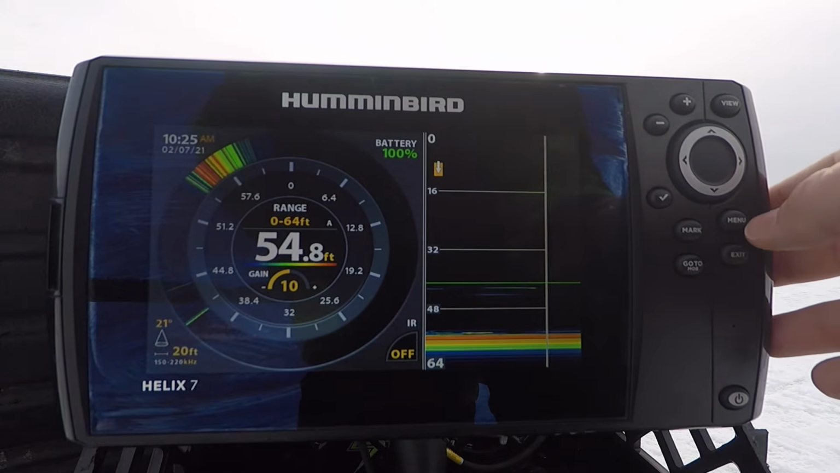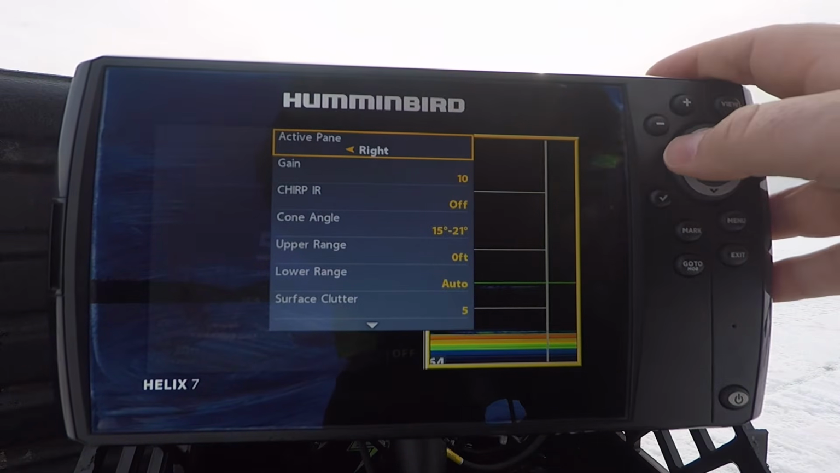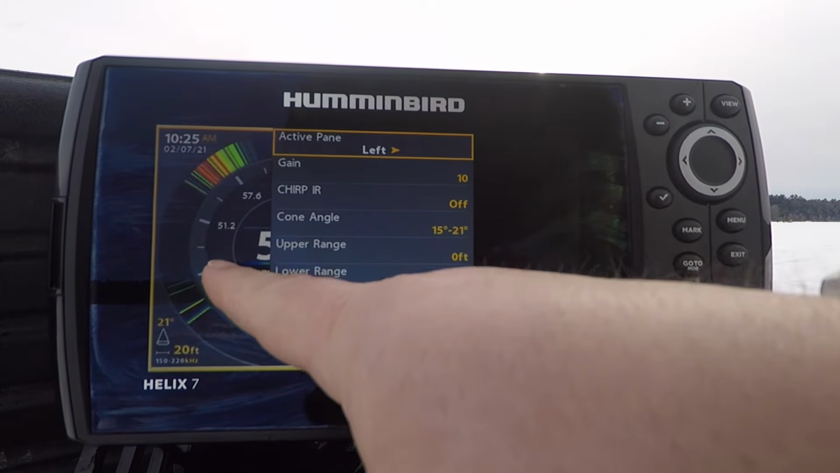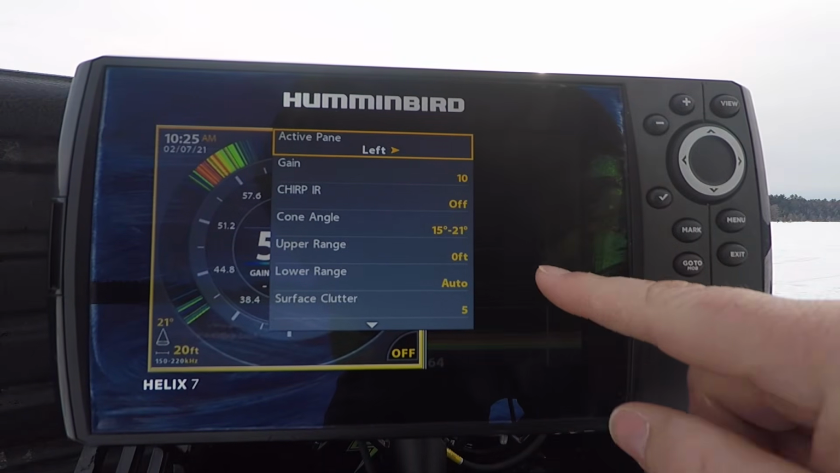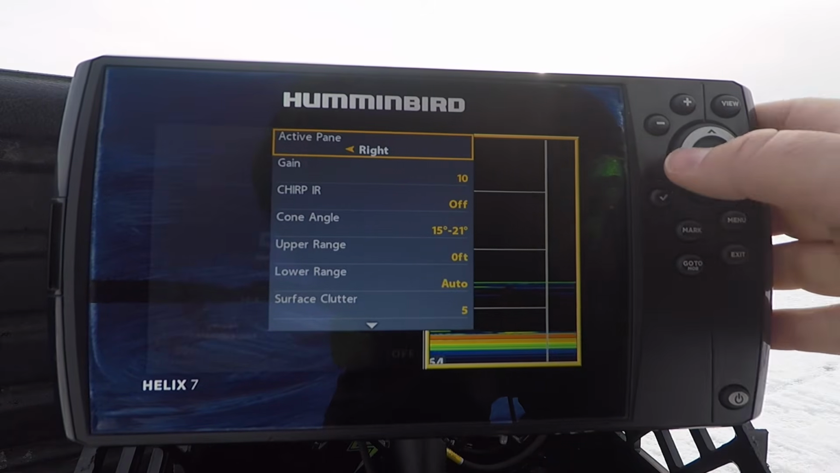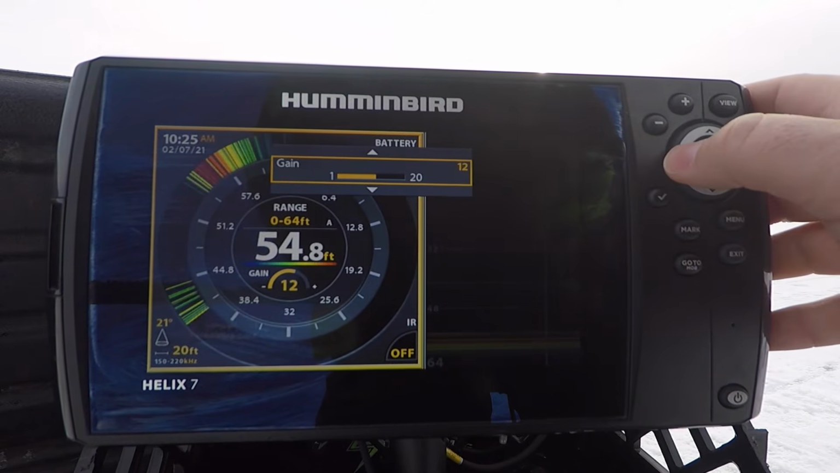And now let's take a look at menu once. If you hit menu once, it brings up this drop down. You can change your active pane. So say you want to look at your flasher as you're adjusting settings, you can change it to flasher. If you want to adjust your active pane on the right, which is my 2D, you can change the active pane over there. Your gain, you can also change from here. If you want to jack your gain up or down, you can do it from that drop down.